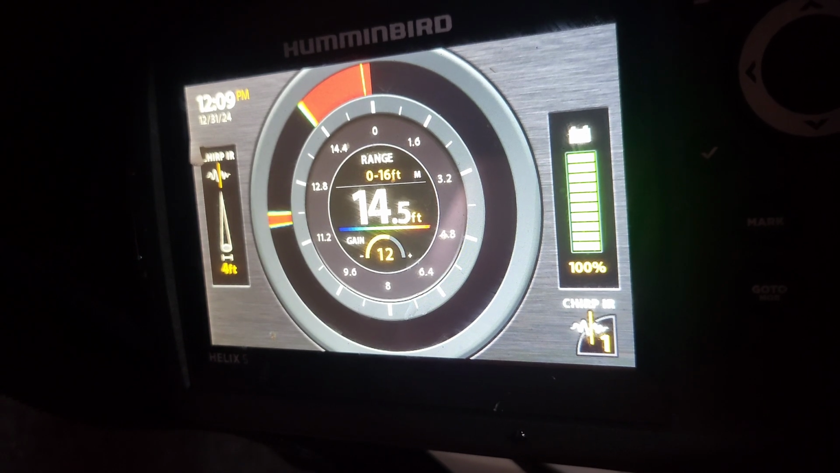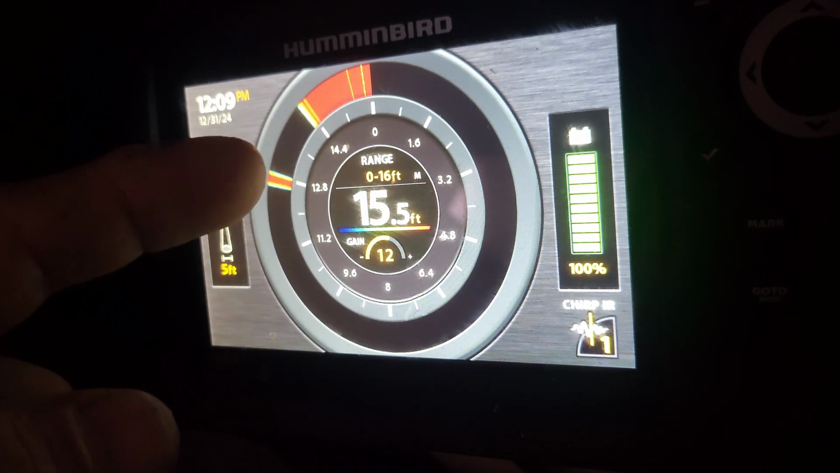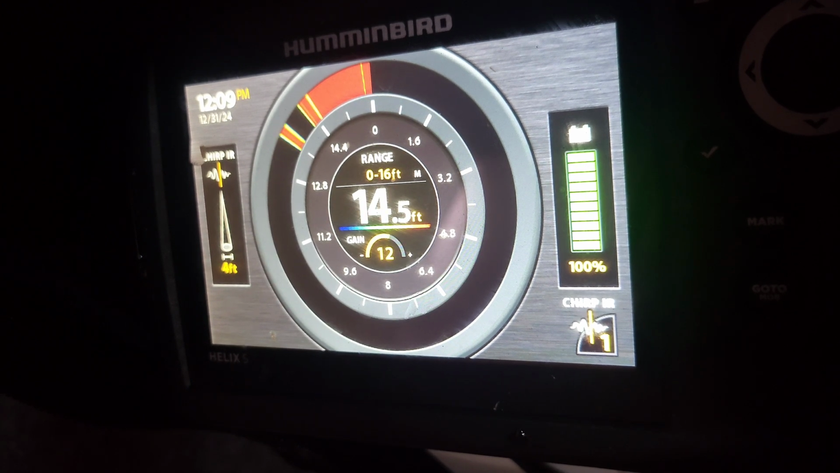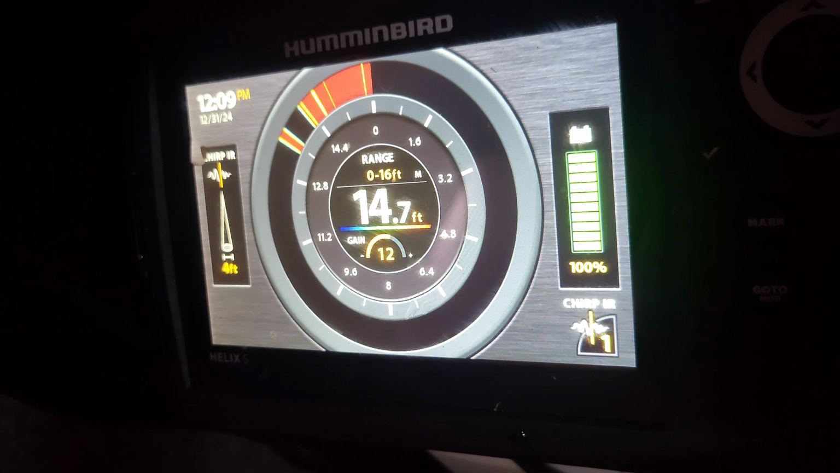Alright, I want to show you my Humminbird Helix 5. So here's my jig going down, and just getting to the bottom right there. And you see the bottom start turning colors, yellow and orange, and you know there's a fish down there. Then you just got to coax him to come up and hit it. Here he comes. There, he hit it.